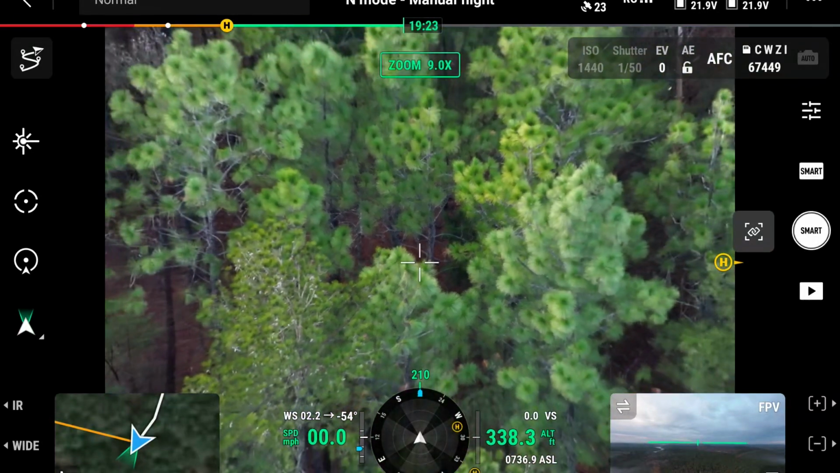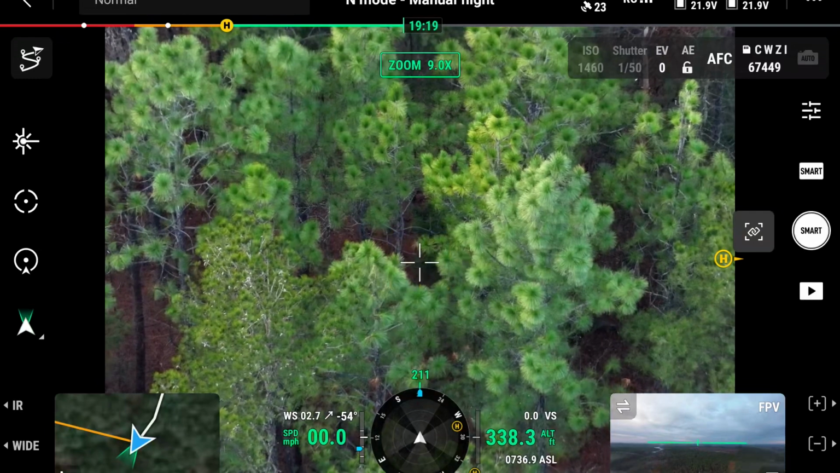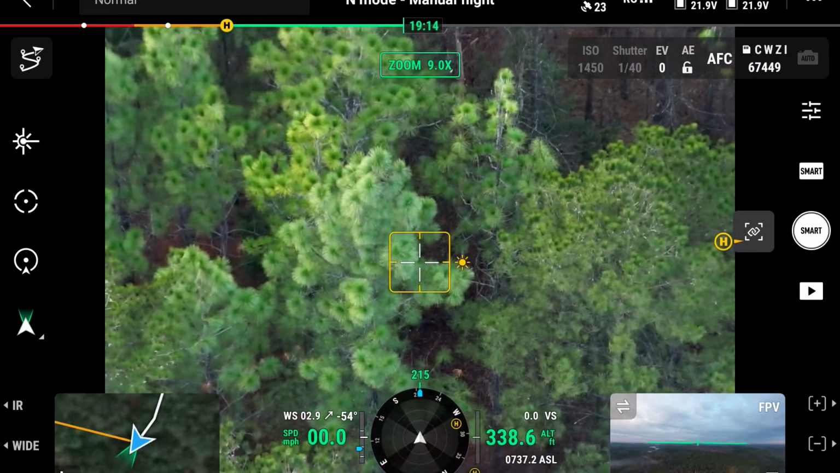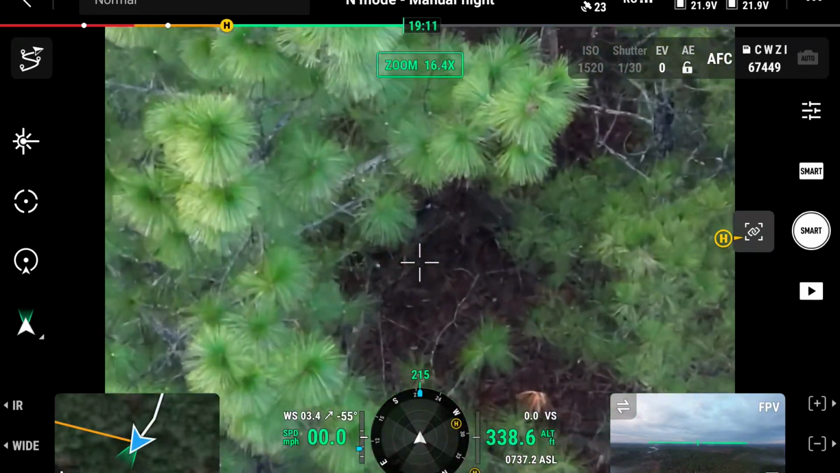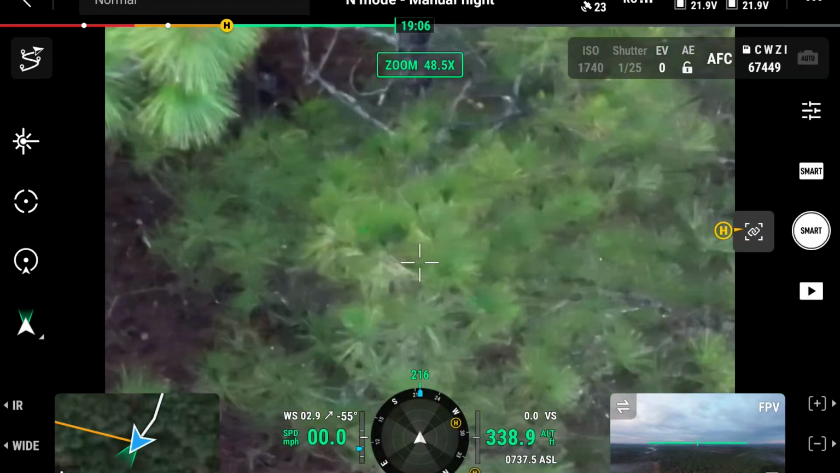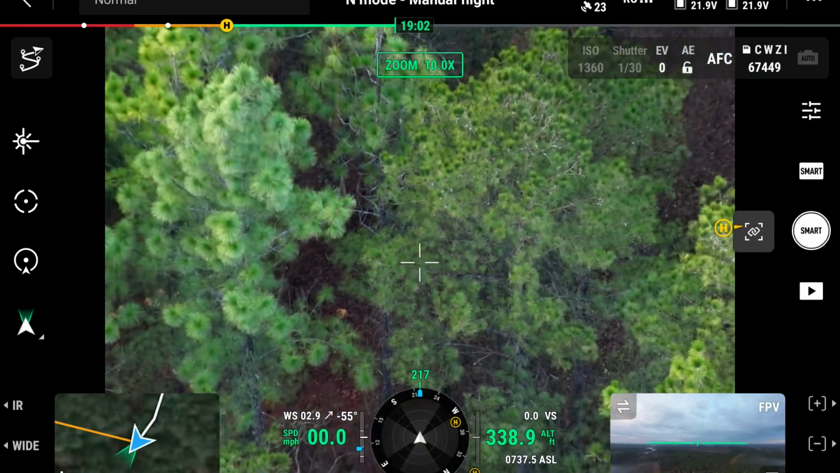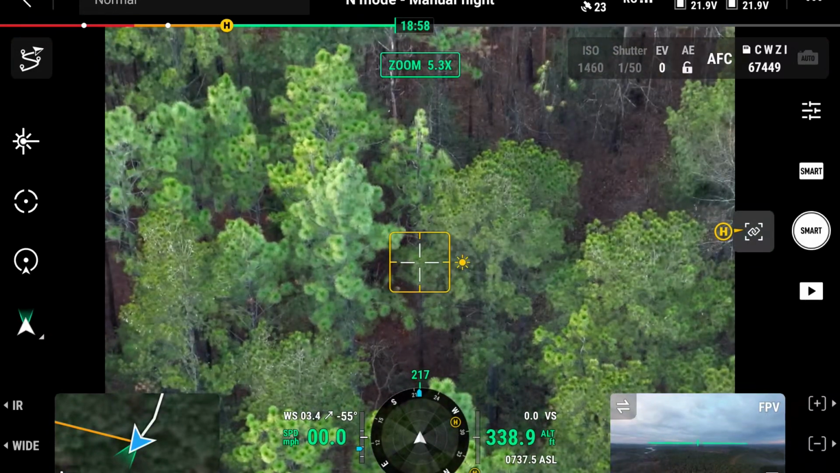Kind of thick in there. Now, in these cases, if I've already seen these deer, but if I was really curious, or if I was worried that somebody shot one, so they're right there. What I would do is fly above them, and we would be able to see it pretty easily. Just hover over them if I was looking for wounded deer. I'm just surveying our property right now, just seeing what we have. Still pretty cool.